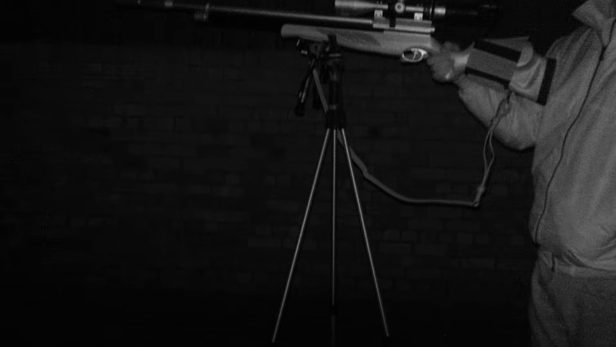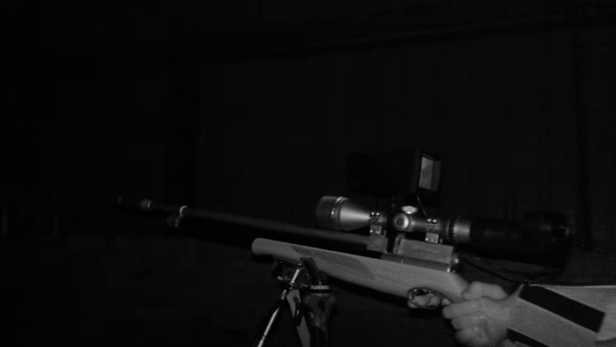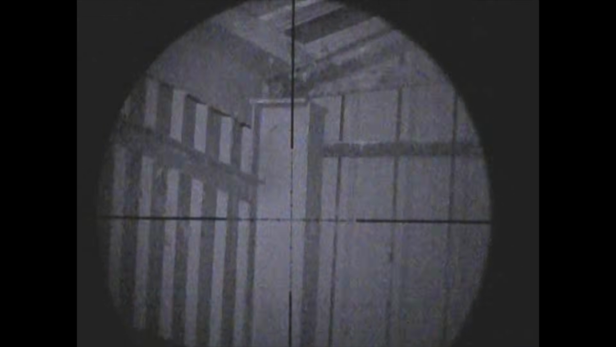An essential piece of kit I use to keep the rifle nice and steady, as I do when I'm out foxing, is my Primos trigger sticks. Lee's actually borrowed my spare set here, and I think he's a big fan of them too. That's Lee in the tunnel banging a few more away. That close, I can't focus.